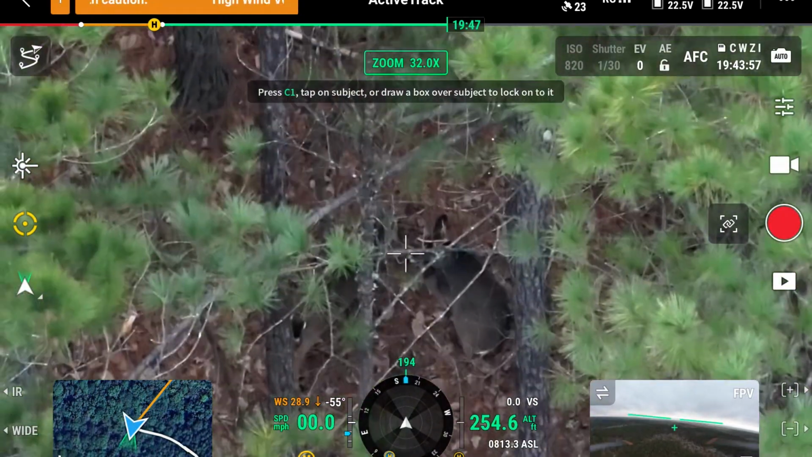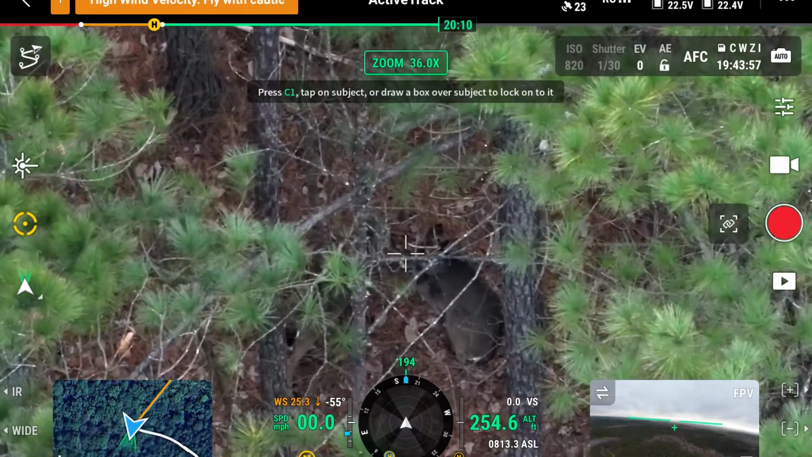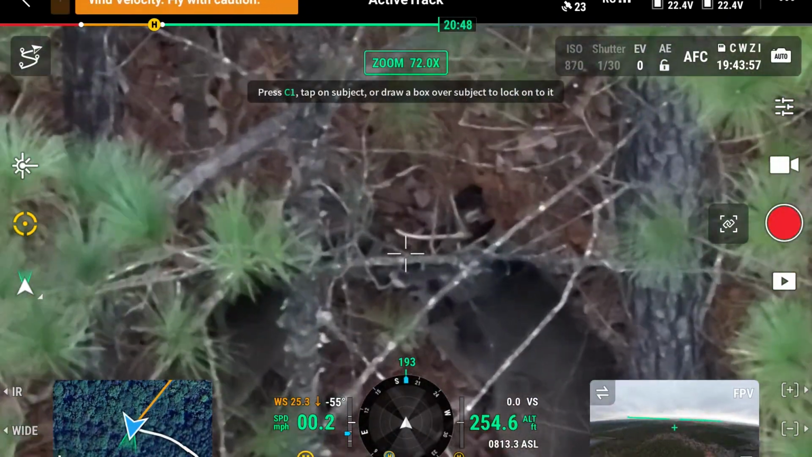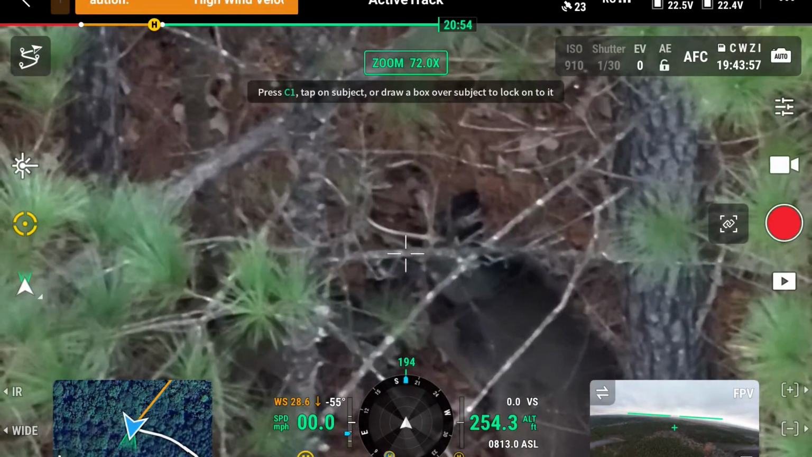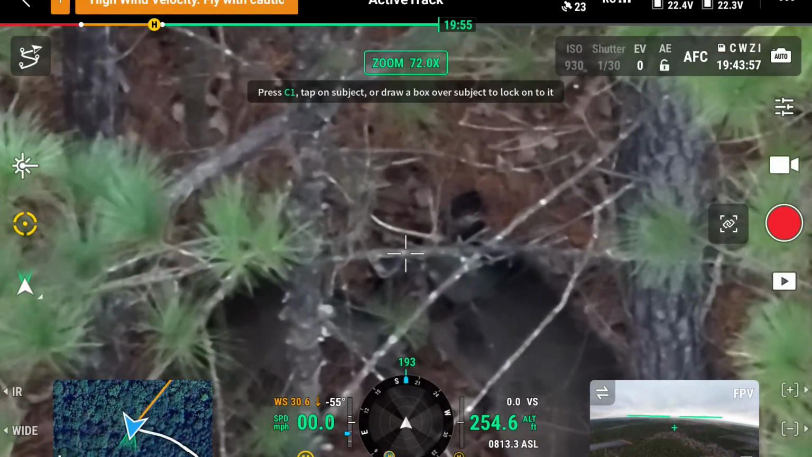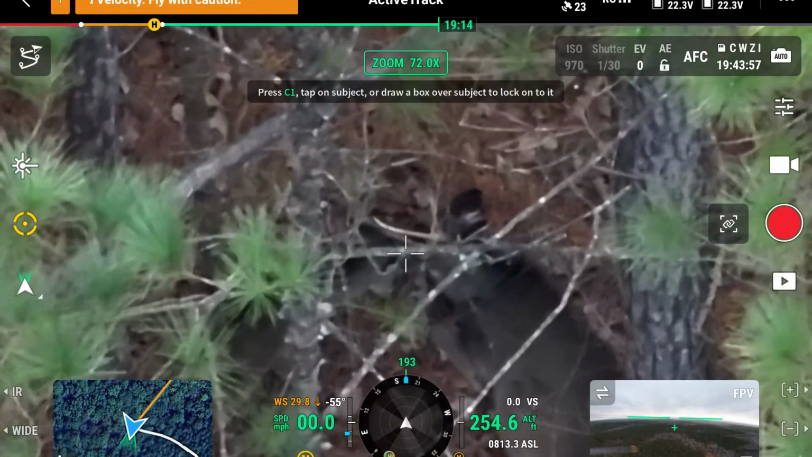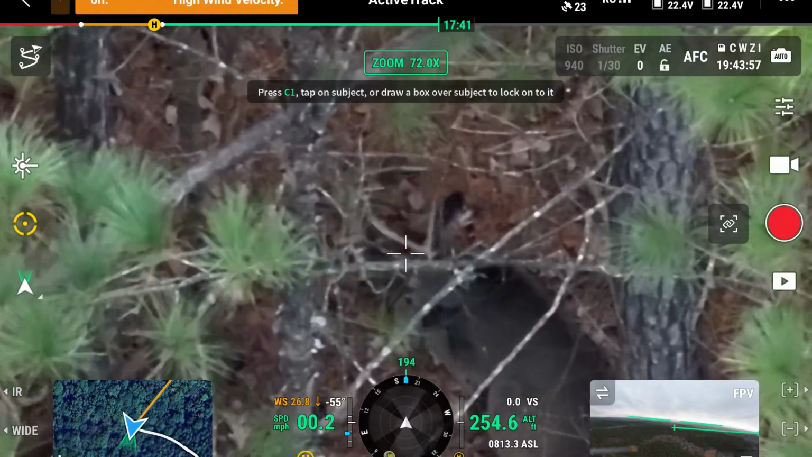It's a buck. We got us a buck. Got us a buck and a doe right here bedded down. See that? Look at that rack. There you go.